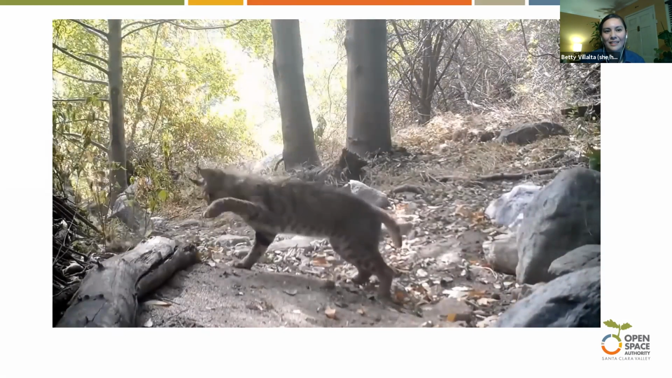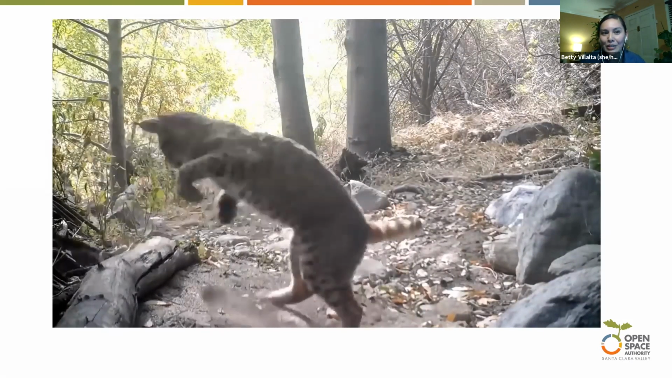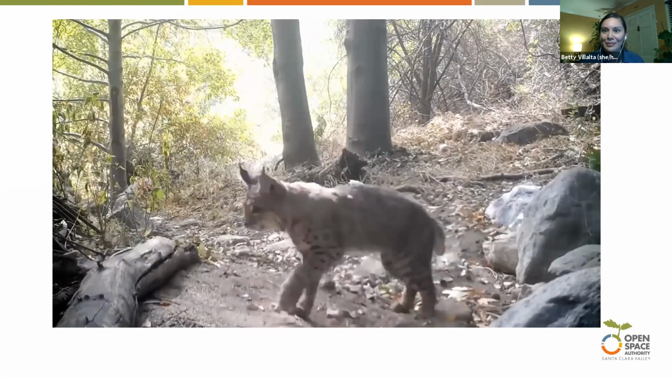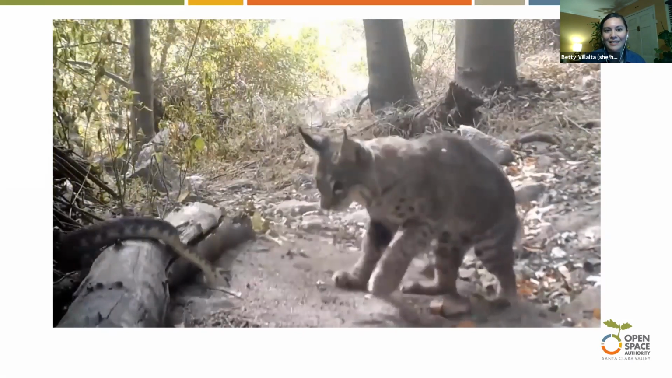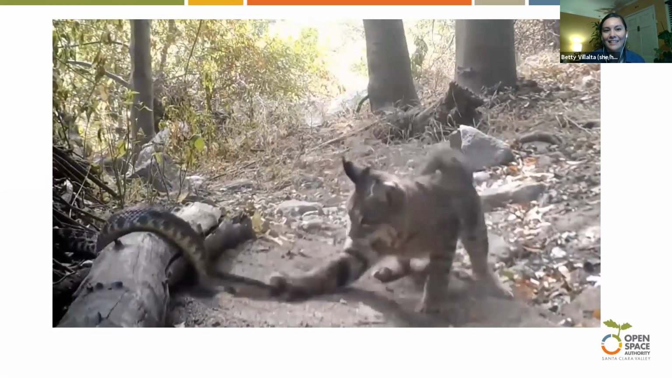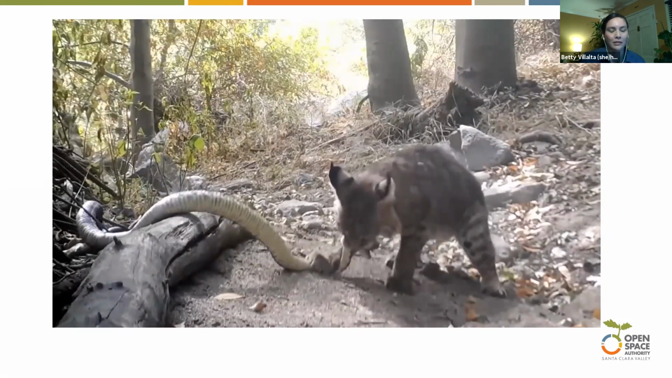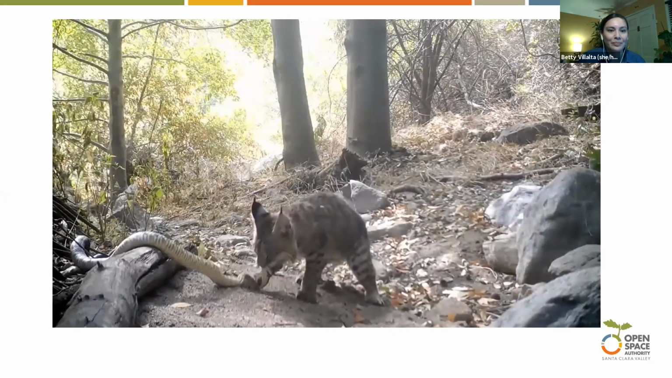For those of you that aren't able to really notice, that is a rattlesnake interacting with a bobcat there. And you hear that crunch there. Bobcats, when they take that bite of their prey, are able to immobilize them immediately with that bite.